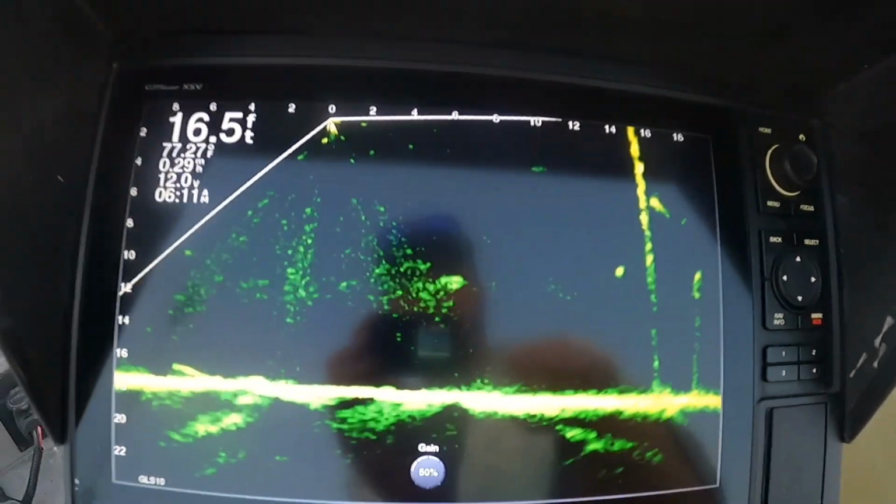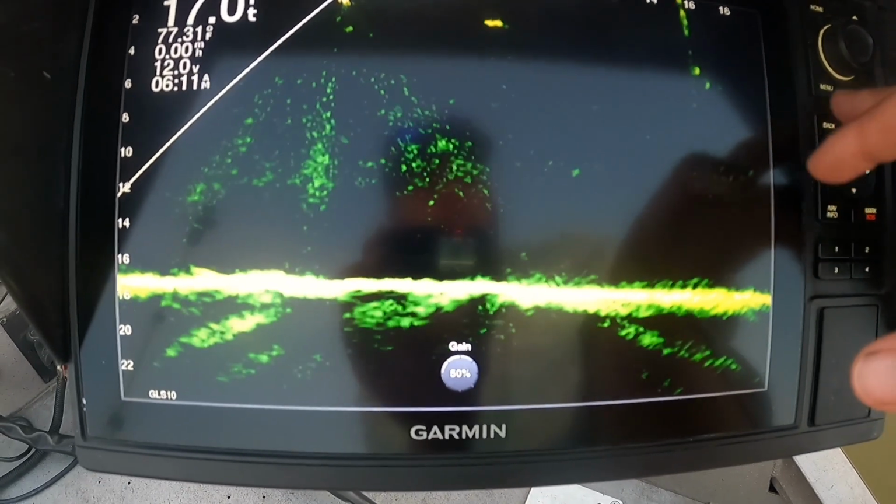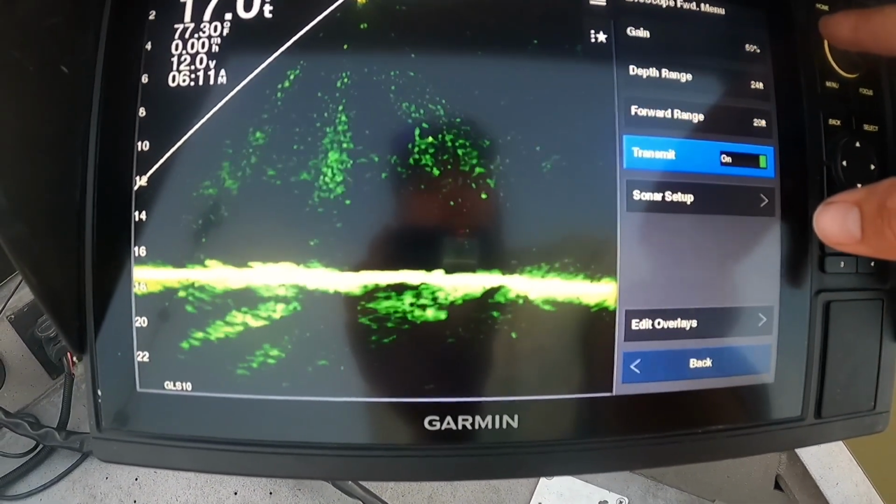I went through a lot of trial and error on it. Really didn't watch a whole lot of videos. I just kind of did it myself, and whatever I thought looked the best, just kept changing until I thought I got it pretty perfected. So anyway, this is the picture that you're looking at. Let's see here. The sonar setup.